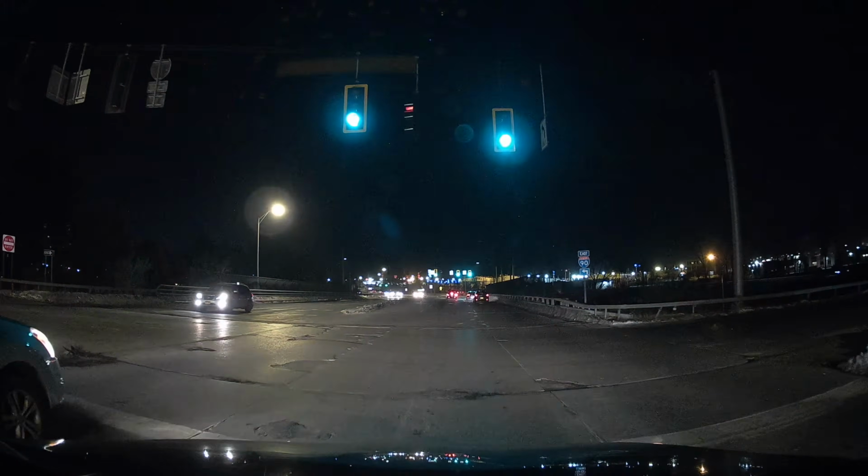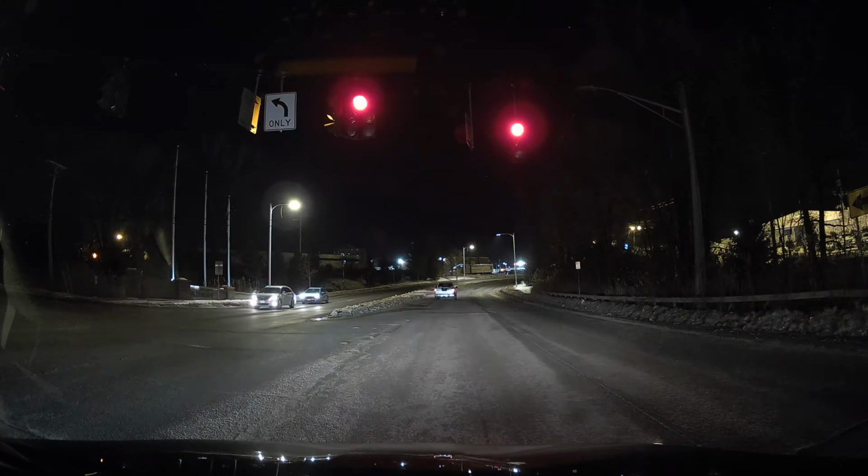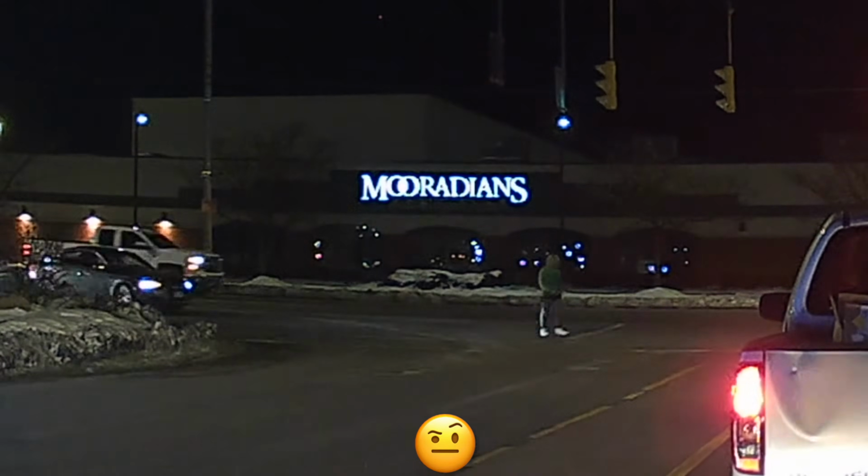Tonight we are in Albany, New York. It's a Friday night, between 8 and 9 o'clock, and we're going to go check out the city of Albany, see what's going on. We're going to go down by Central, going to go down by Lark. We're going to take a drive around.